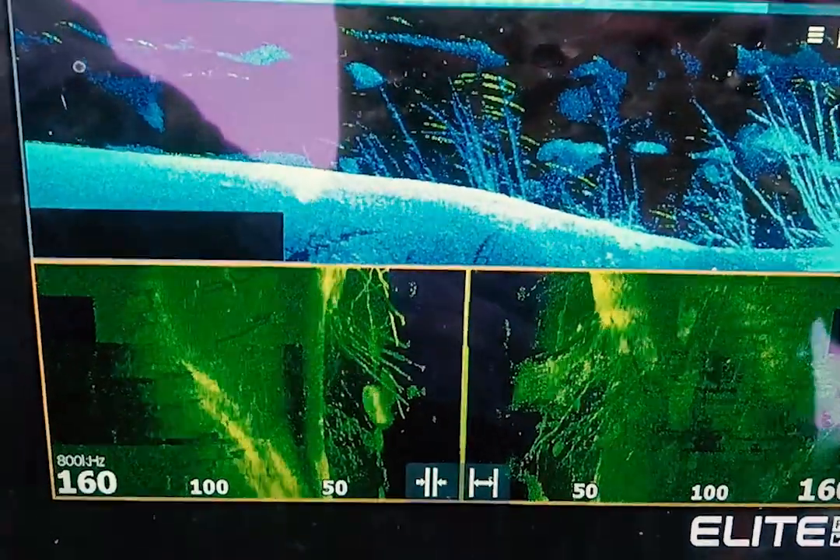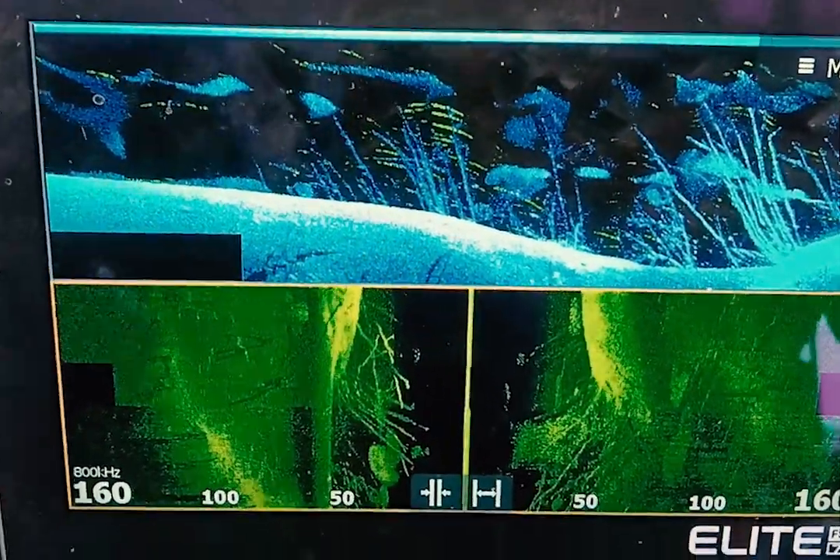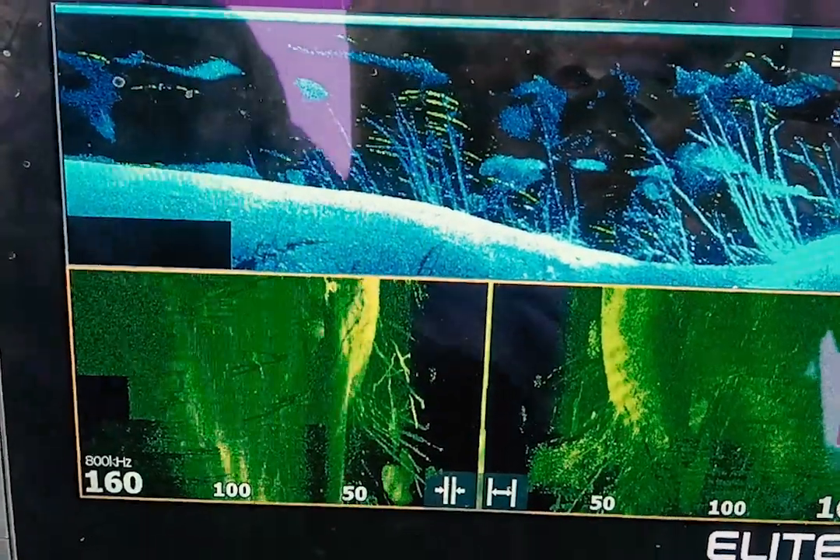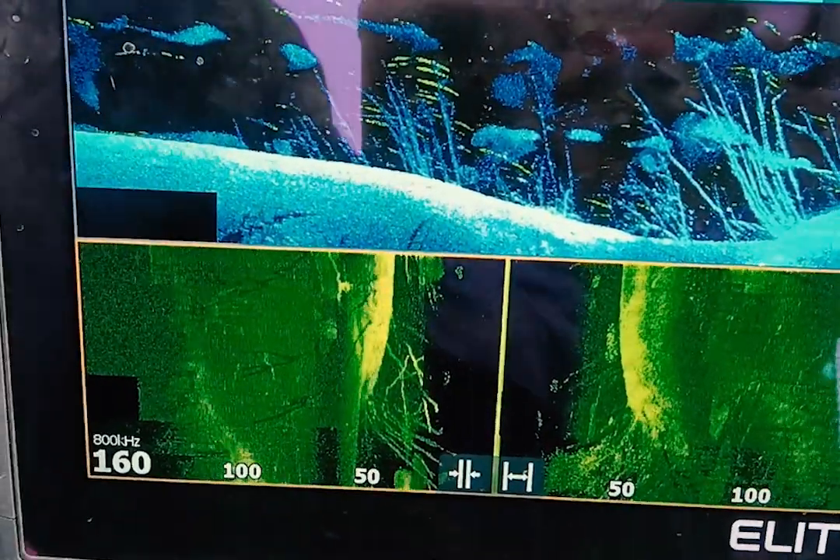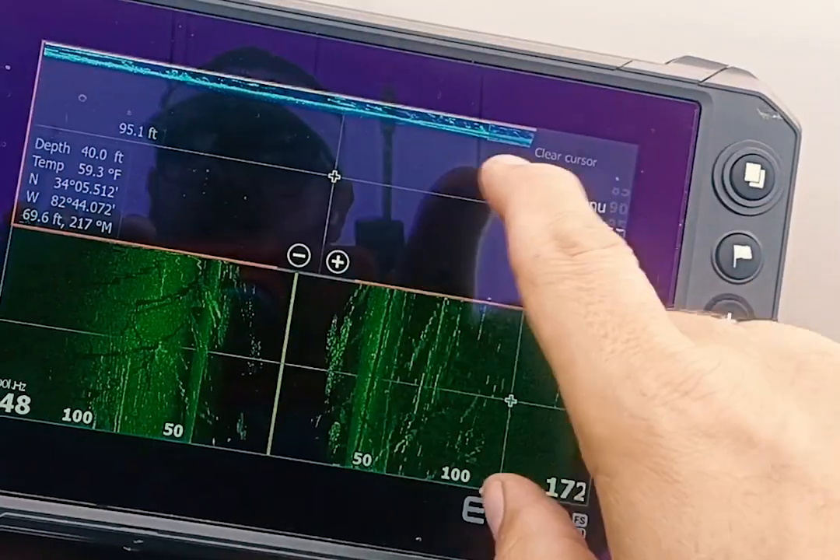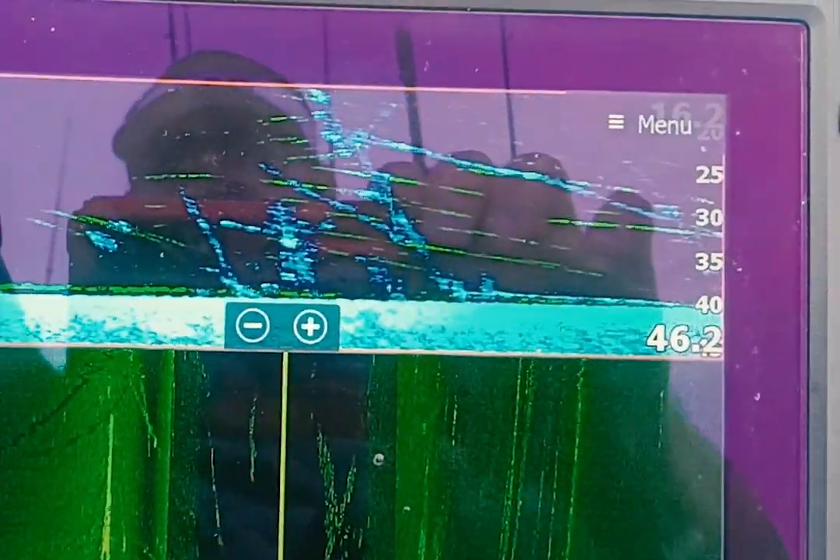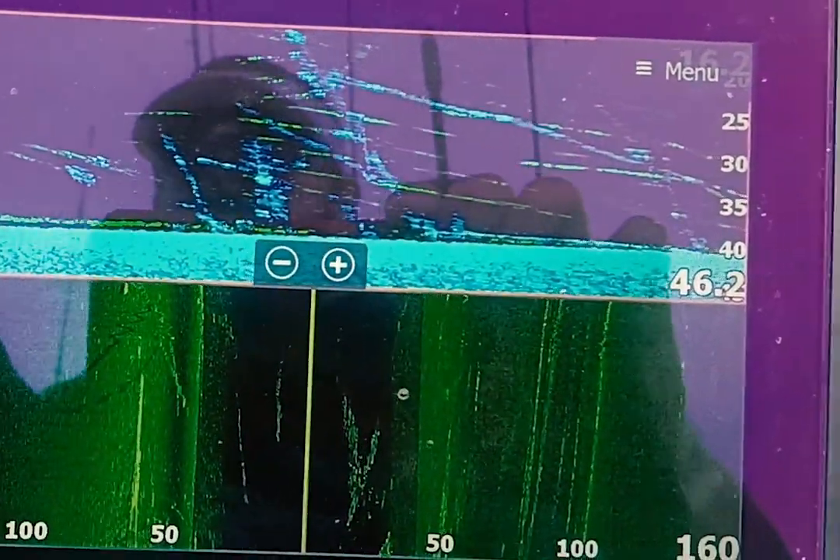This is an area I'm going to stop and see if I can't pull some up from about 20 foot down. Tickle the top of the trees. This is what you kind of want to look for, guys, out here in the winter offshore fishing, with this clear cursor. But yeah, if you have any questions about it, let me know.